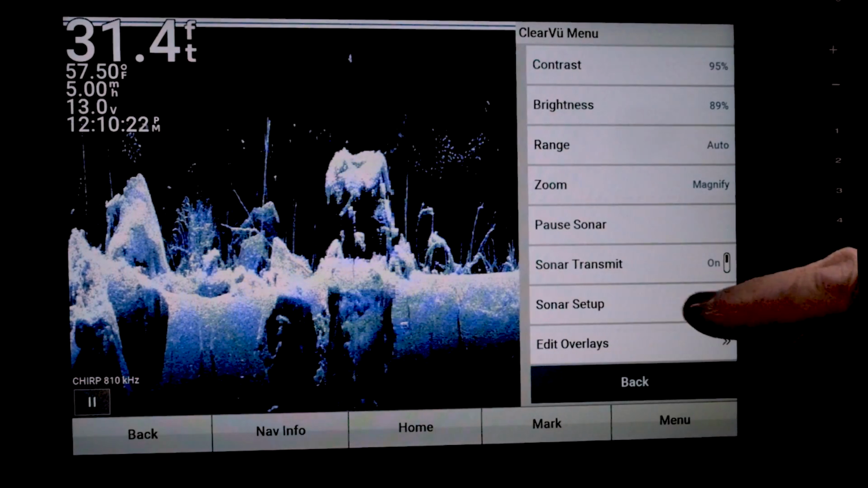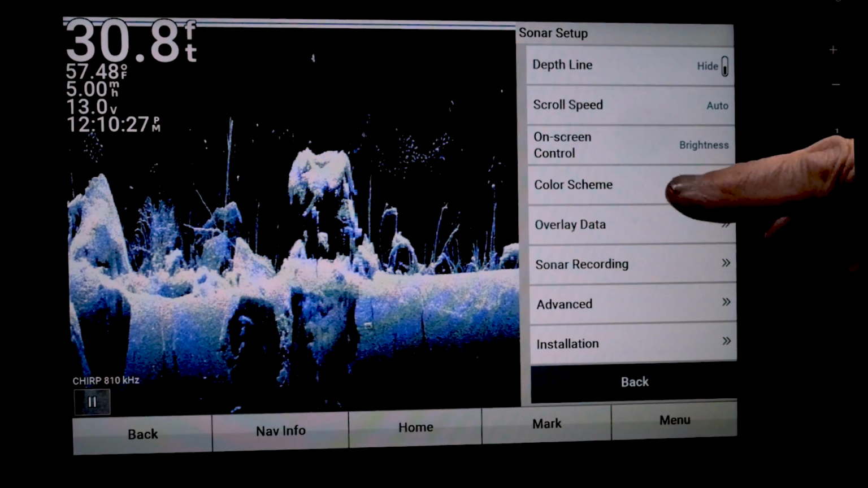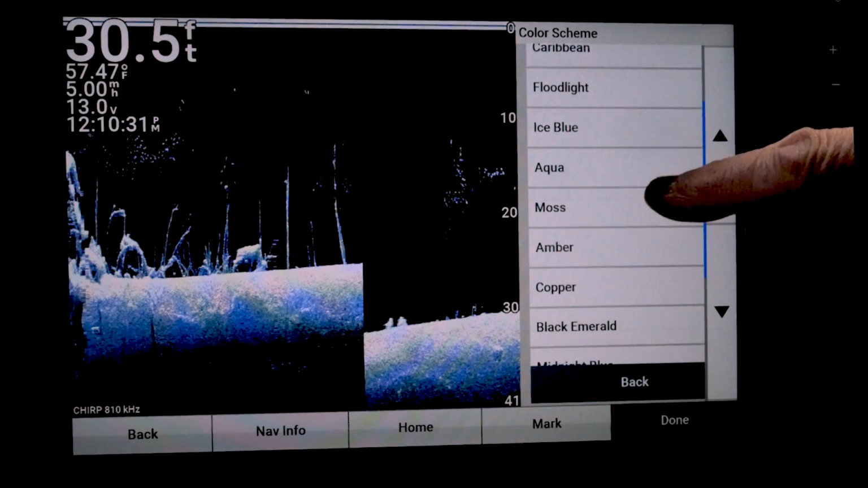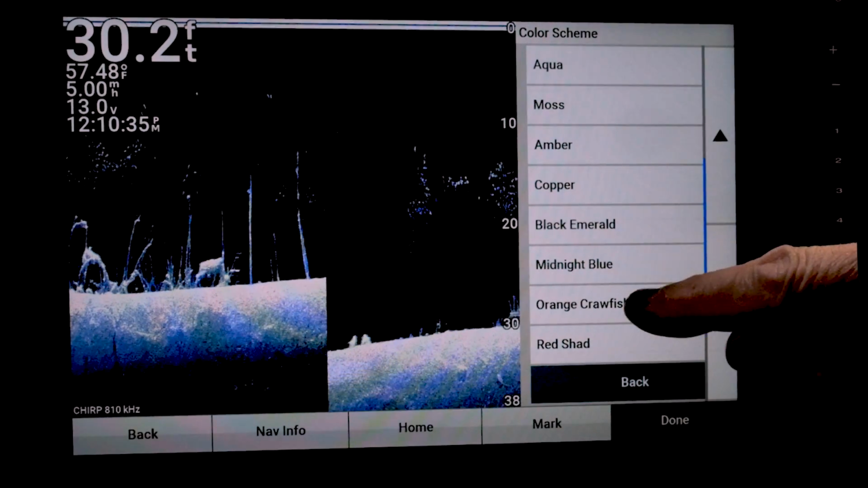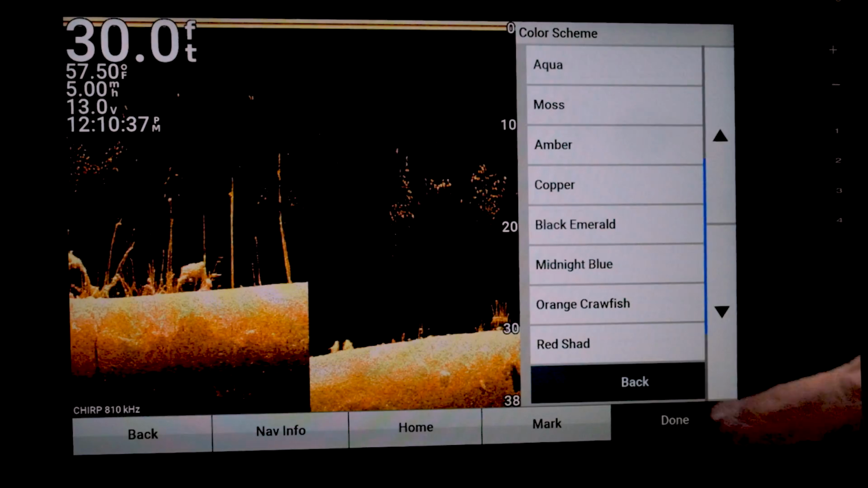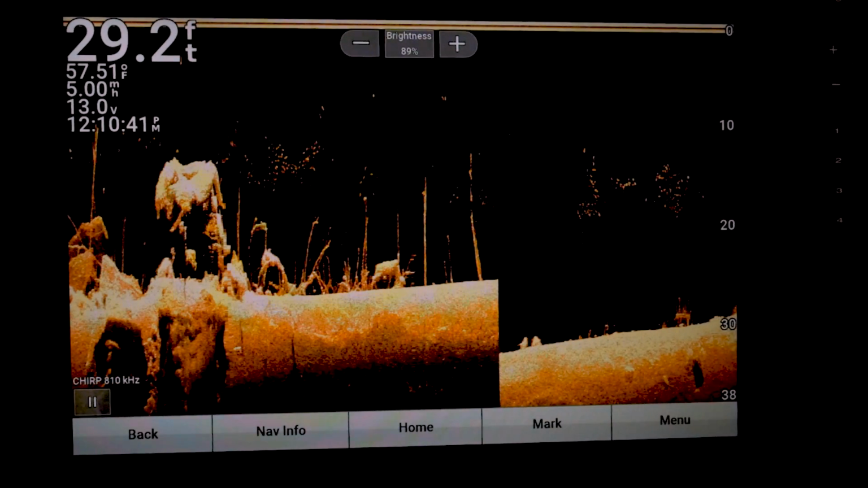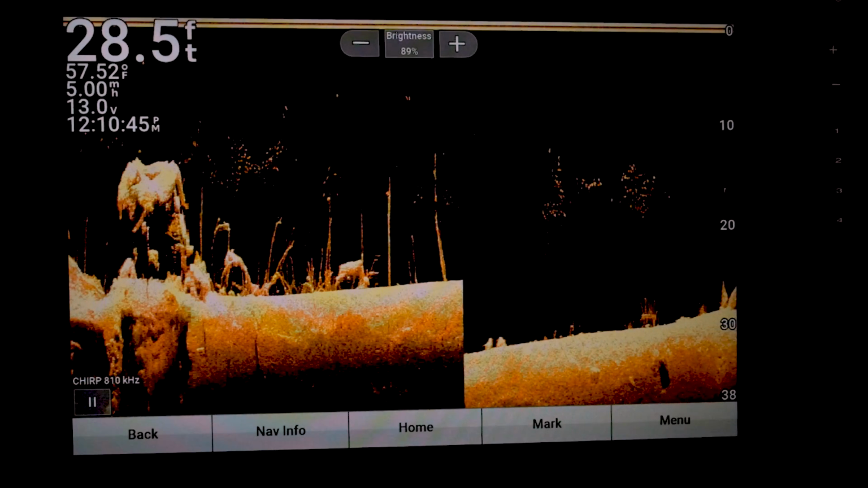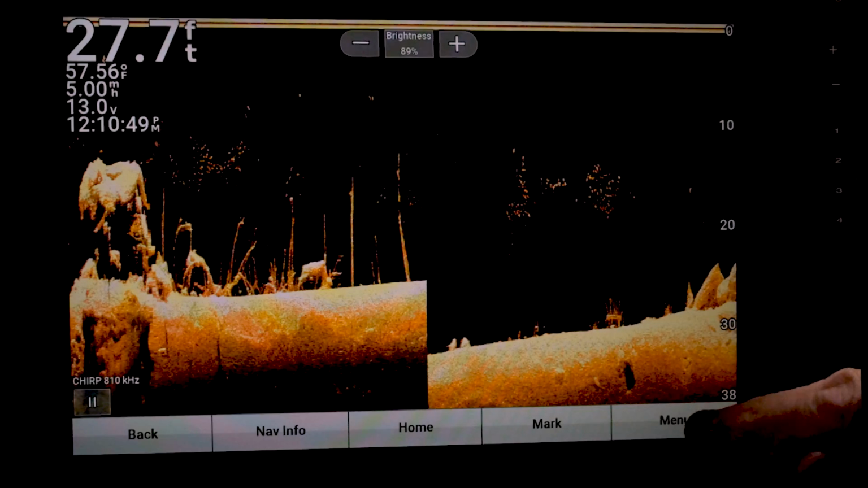Now this crawfish red, I think it's crawfish red. Let's take a look. Might just be crawfish. Orange crawfish. So this orange crawfish is an interesting color also. It's just about like the amber, only it doesn't have quite as much contrast in it. So that might be better for some of y'all.